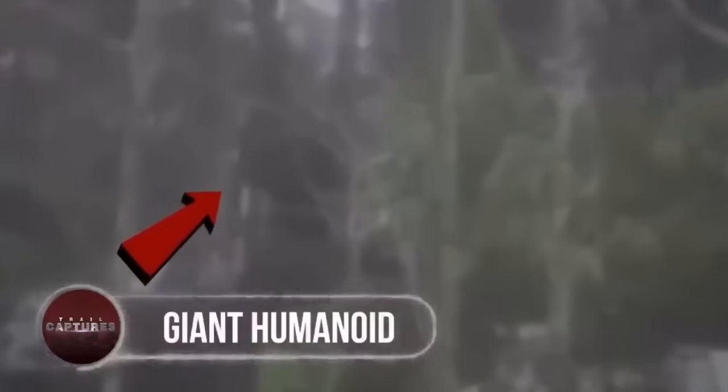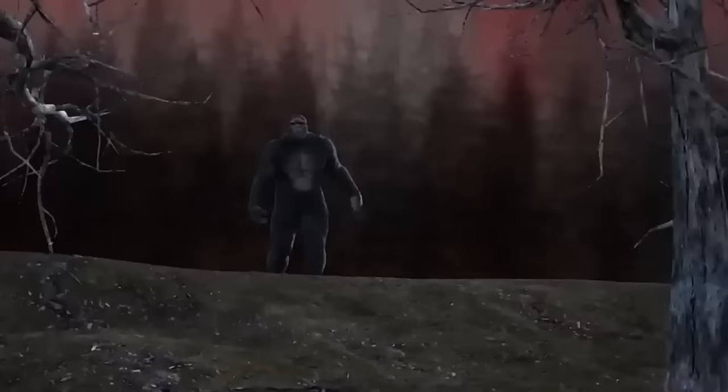Giant humanoid. The fact that size defines whether you're a prey or a predator in the animal kingdom, this giant humanoid could certainly have followed the same ethos. The uploader of this video was out celebrating a holiday at a ski resort in the outskirts of Colorado, and noticed a giant humanoid that was hiding behind the edge of a tall tree line.